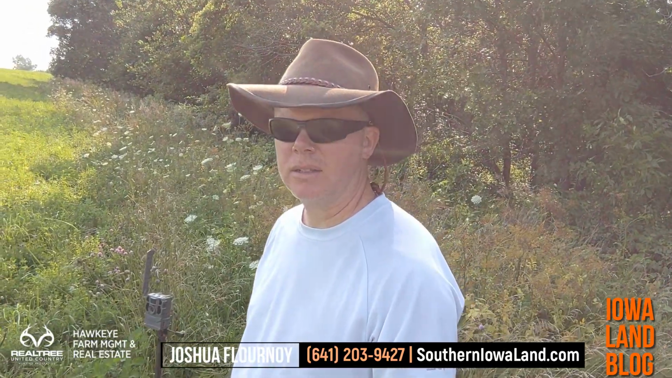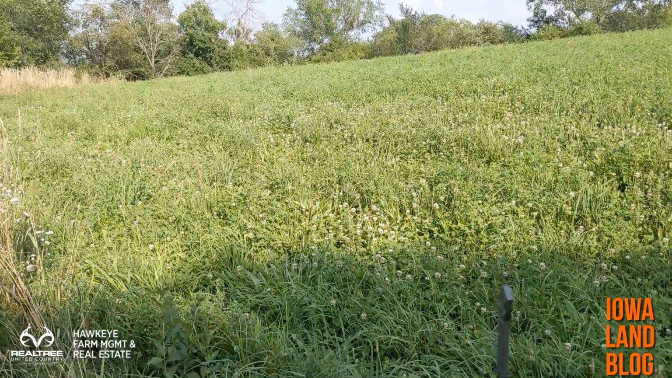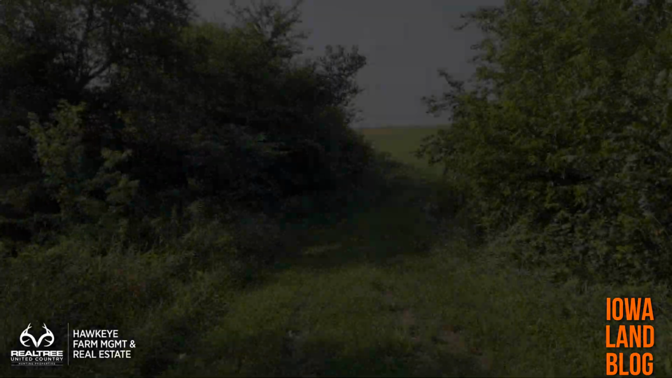And it's a Tactacam Reveal X cell cam, so we should know pretty quick whether there's deer coming out into this alfalfa field behind me here. Pointing right down the edge of this alfalfa where there's quite a